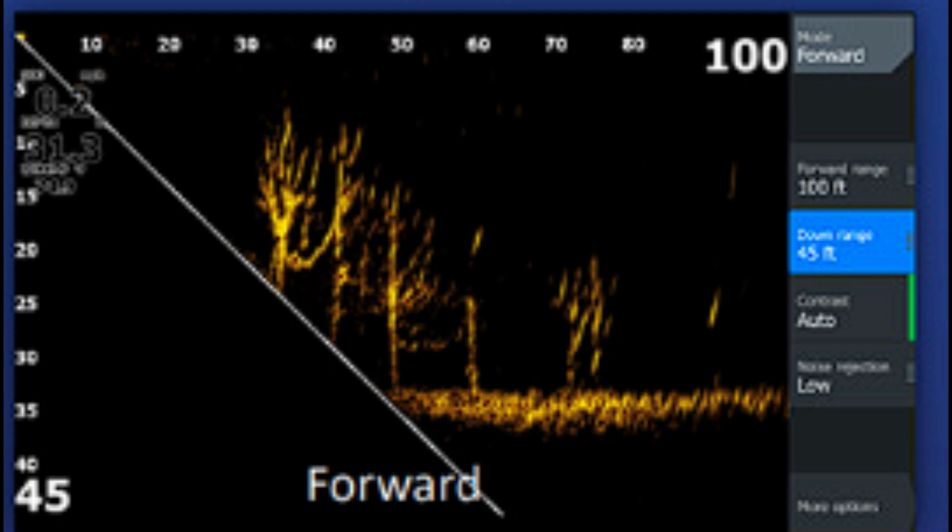Really good video, it really helped me understand that I'm not just seeing a 1 or 2 inch beam. It's actually an 18-degree angle, and the further out you go, the more water you're going to see. It also shows what you're actually seeing on a 2D screen versus what's actually in the water. Really good video. Go check it out.